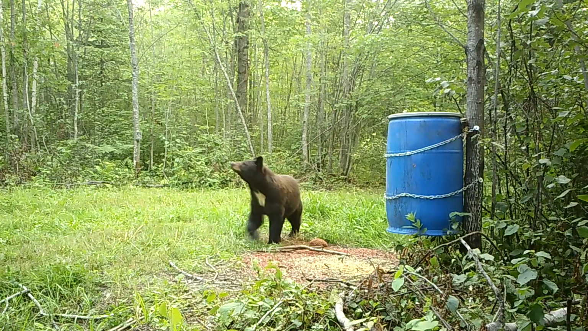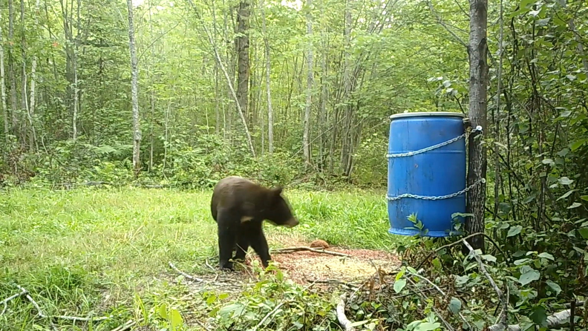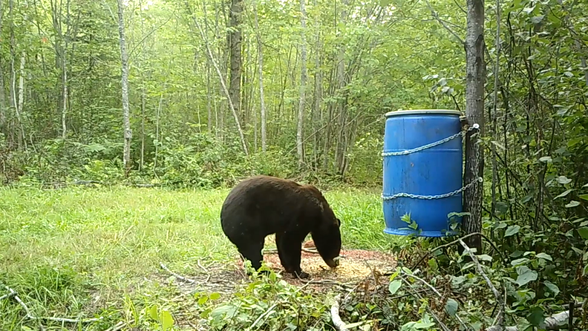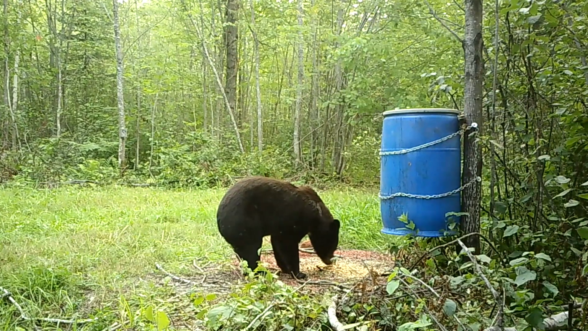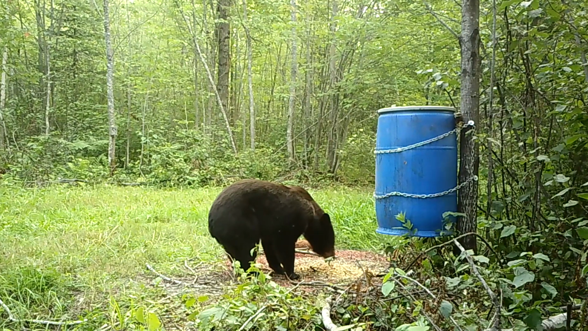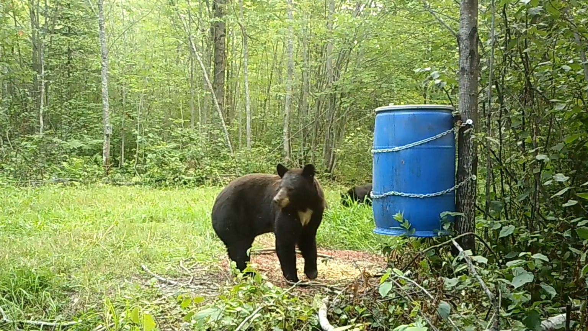So here we are the next day, and guess who's back? It's Mom with the big patch, and soon you'll see the cubs show up. So they definitely know this bait is here, well established to it. Here comes the cubs in the view there.